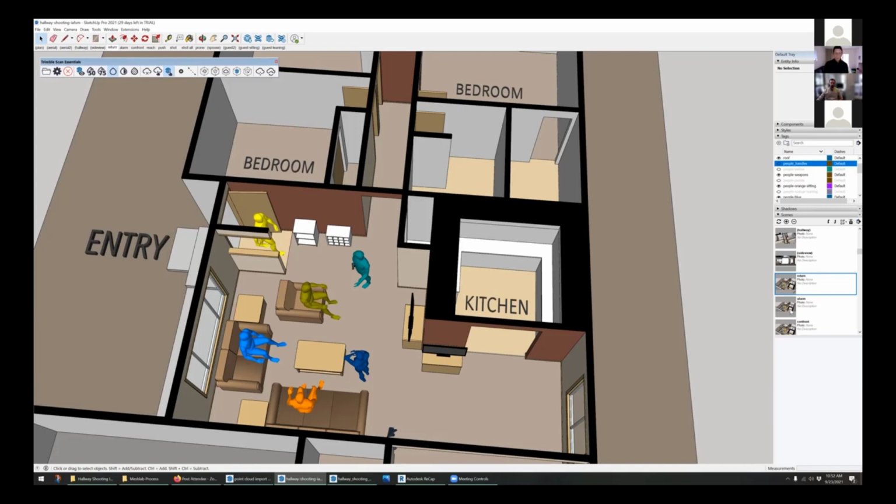But there are other software that does do human animation. And some of the things that we've played around with a little bit is what can we do in software packages like Blender or even Unreal Engine for real-time animation of human figures.